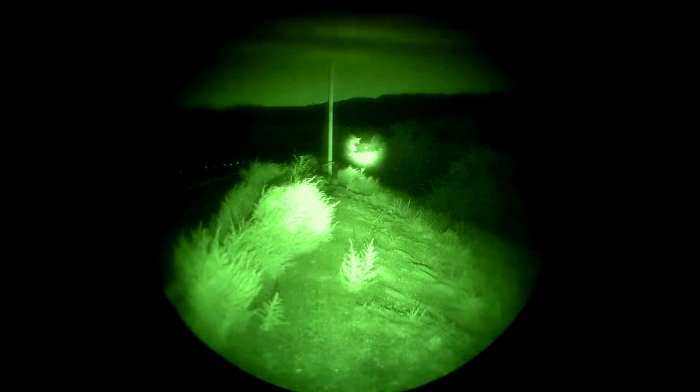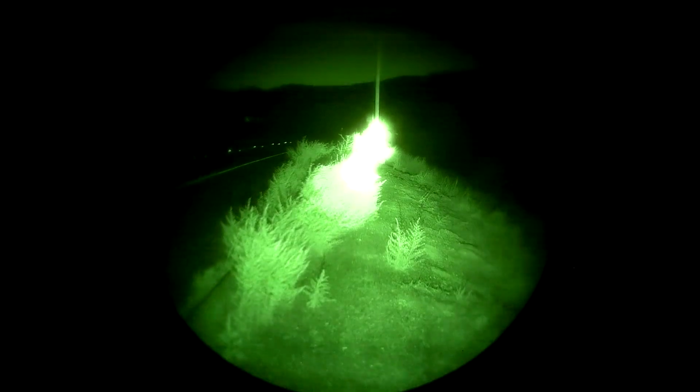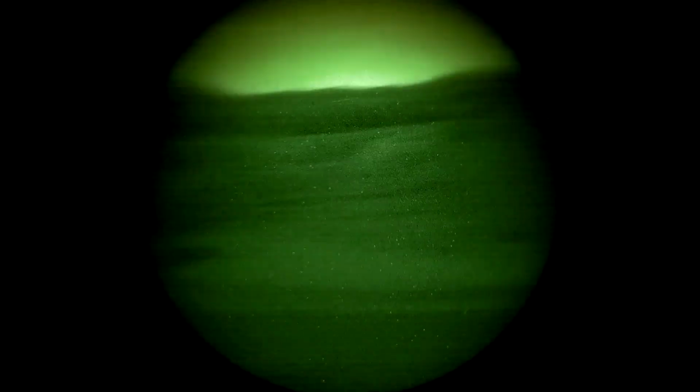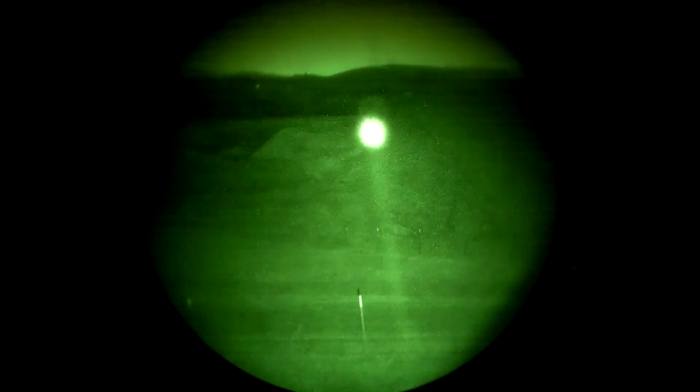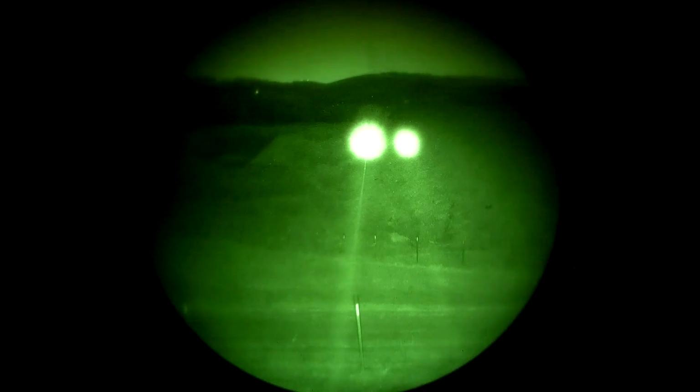Now we're going to switch to medium range. Well, that's bright. Not bad. 25 yards, 25 yards. The MAWL-DA is brighter. Let's go 200 yards. So first we'll do this civilian. That's civilian, eye safe. This is the MAWL-DA. You can see the hot spot is bigger.